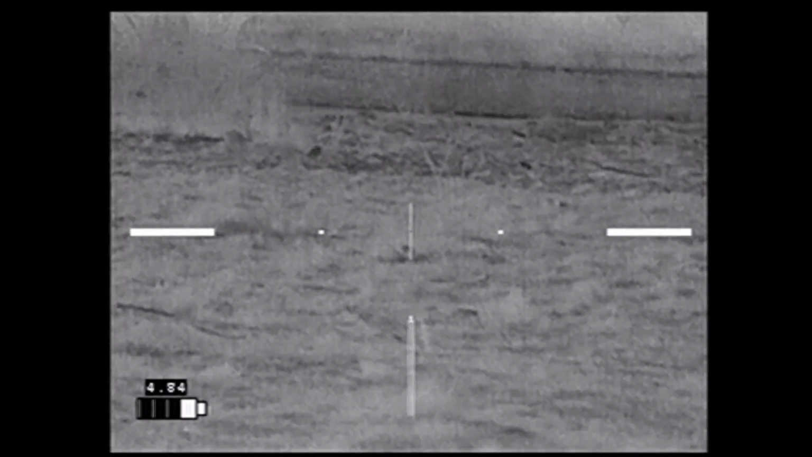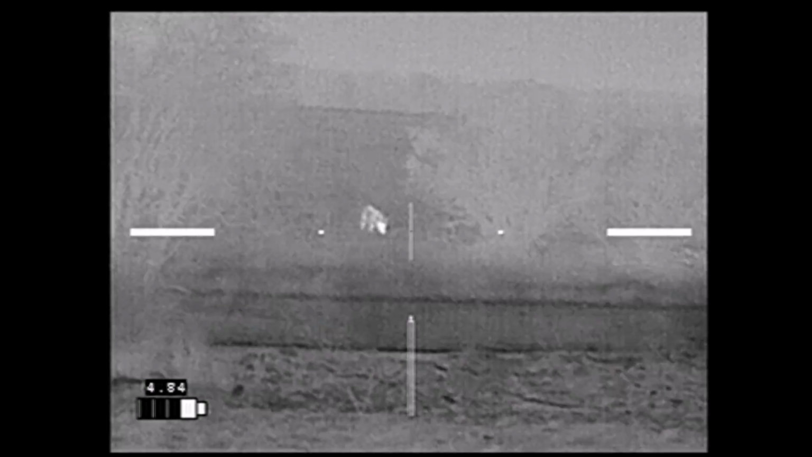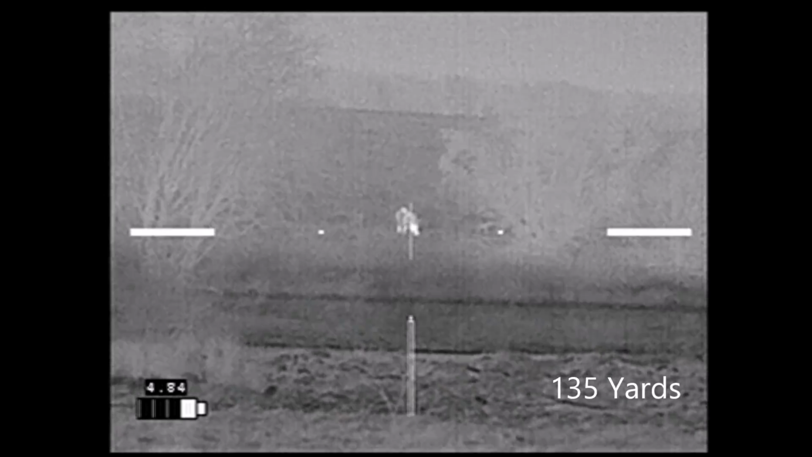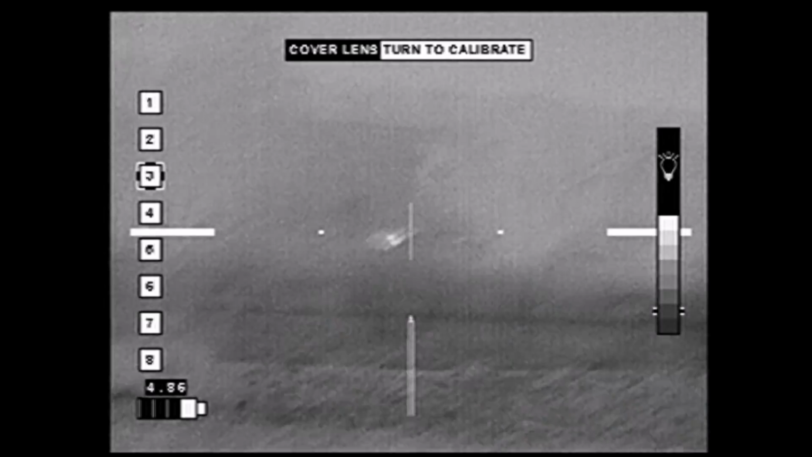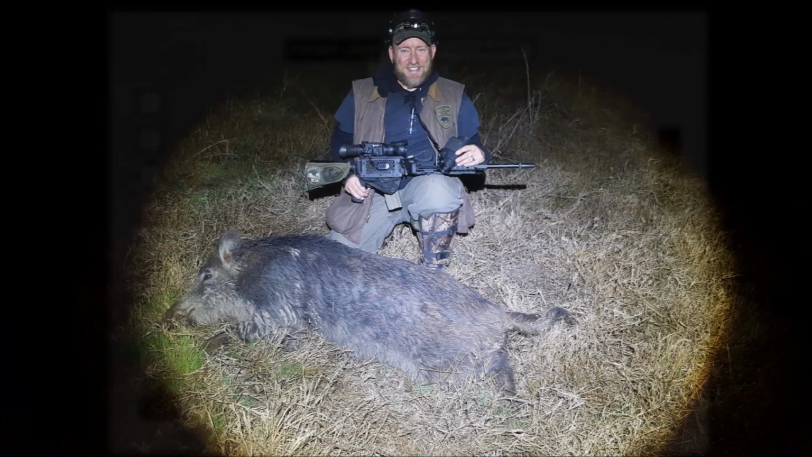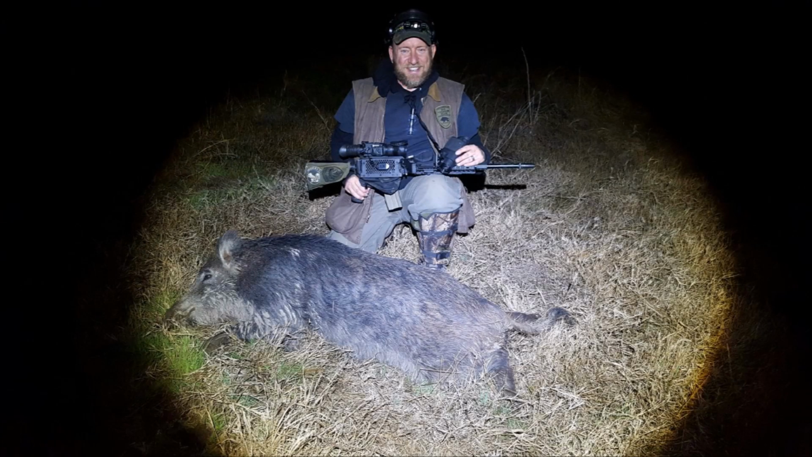After some debate, we decided to go ahead and try a double on the one hog that was out in the open. Go ahead. This one was a nice 190-pound boar with a shot to the low right side of the head.